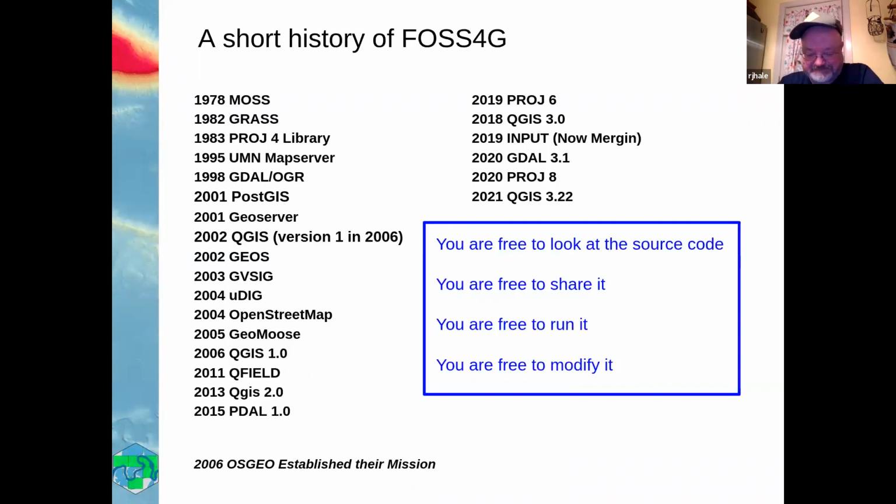So open source, it's not a new thing. For those of you who have used it or haven't used it, you may think it's something brand new. It's not anything new. 1978, the MOSS program. If you deal with the open source crowd for any length of time, you'll see that there's a lot of reference back to this program, with the guy that wrote it, the Cat's Award.